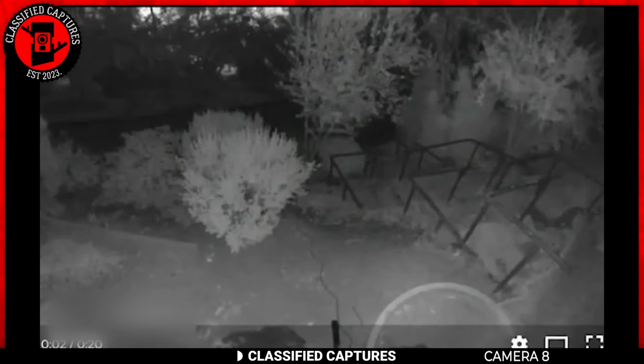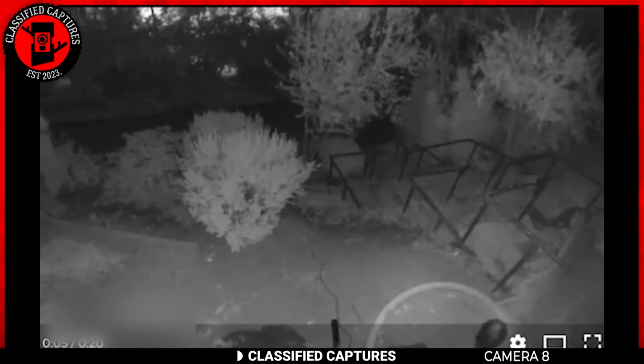In this unusual footage captured by a home security camera, a small humanoid figure appears in the backyard in the middle of the night. The creature seems to emerge from near the house and walks across the yard before disappearing from view. Its small stature and humanoid shape have led the homeowner to suspect that it might be a duende.